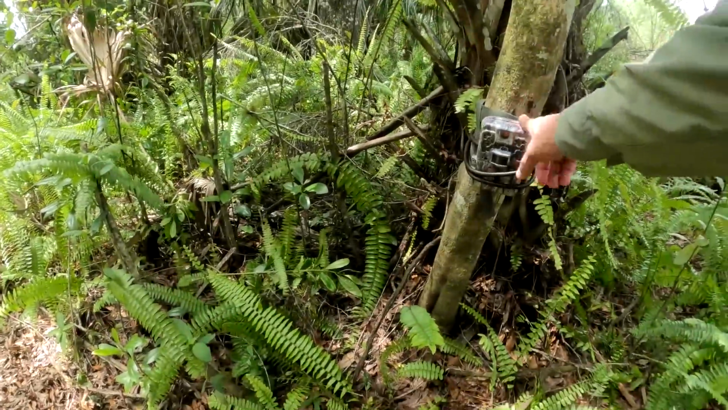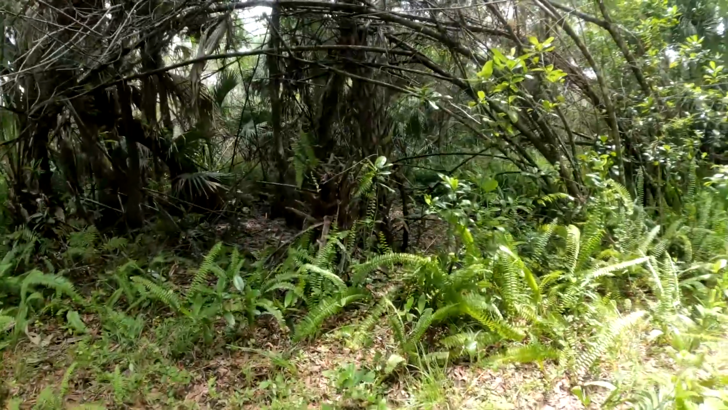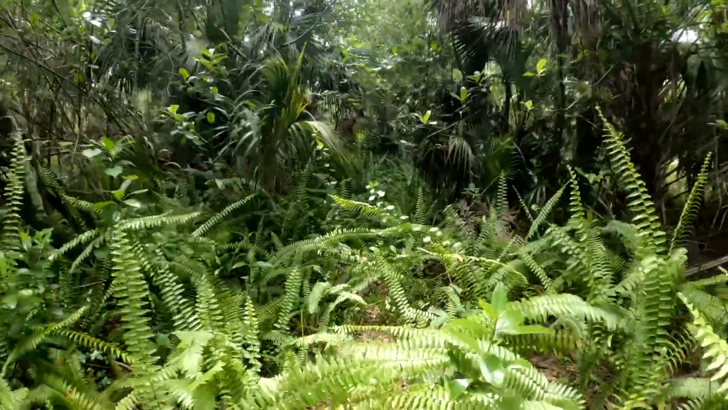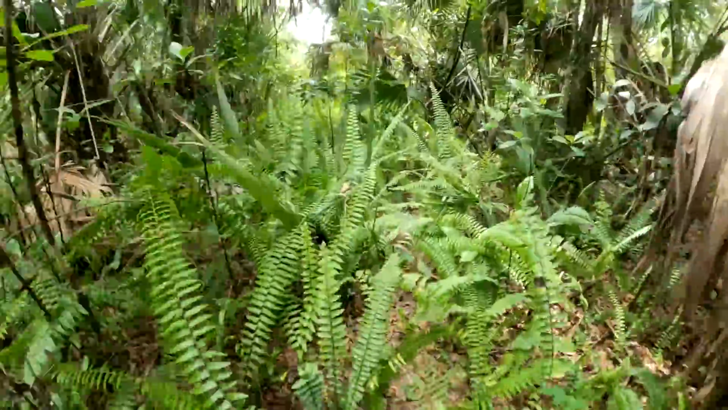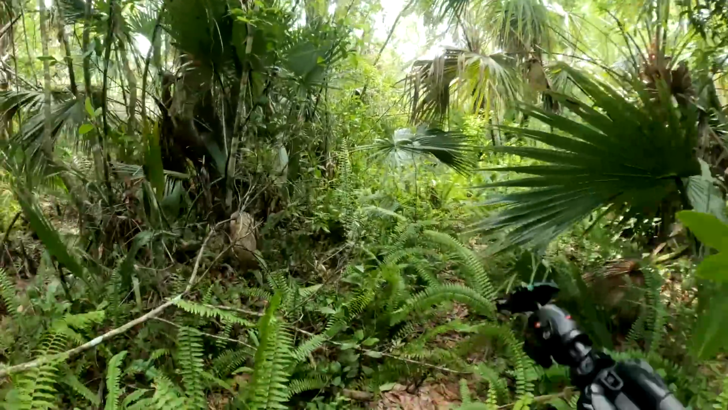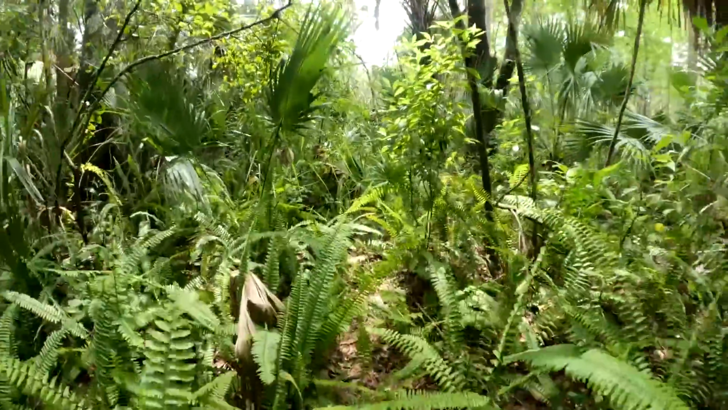I'm just going to go ahead and leave that camera right here. I'll be coming back down here more this summer as we get into the peak of ghost orchid season. So I probably won't be away for more than a couple weeks at a time. I'll always come in here and check on that one there. And I got 3 more trail cameras to check today. So I'll have some more videos soon.